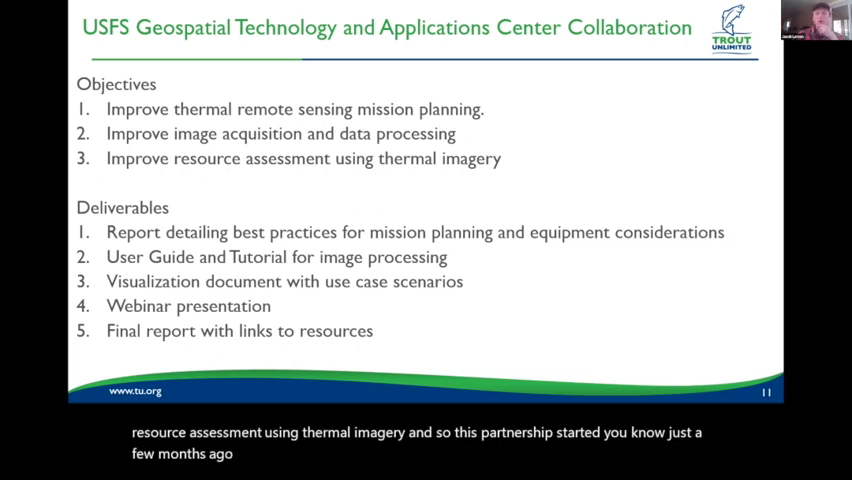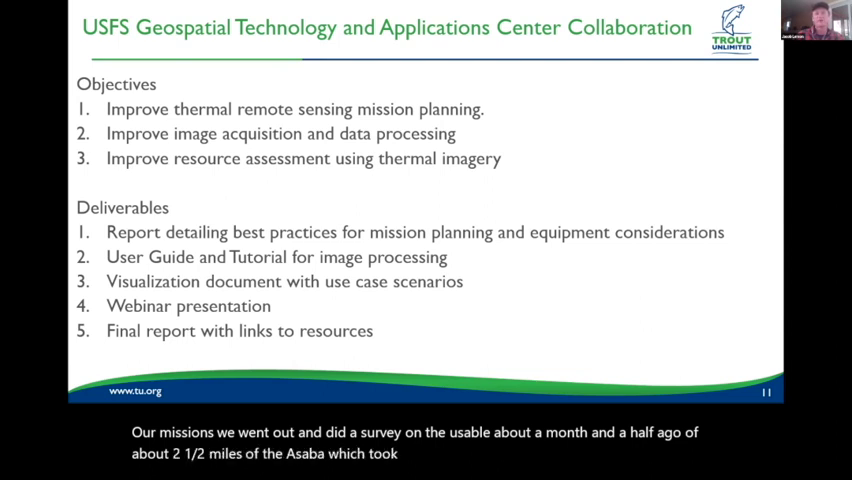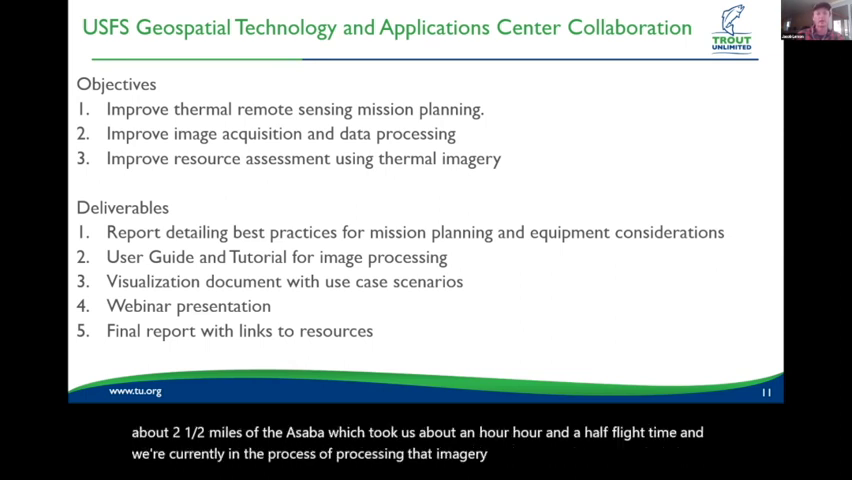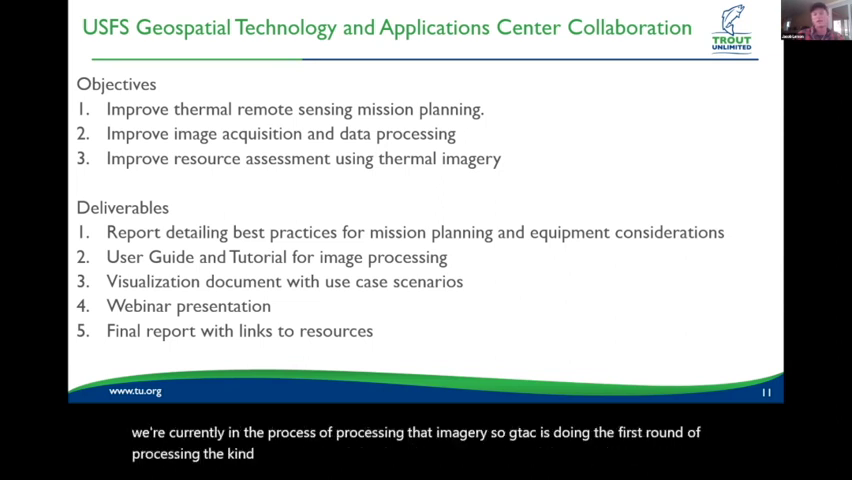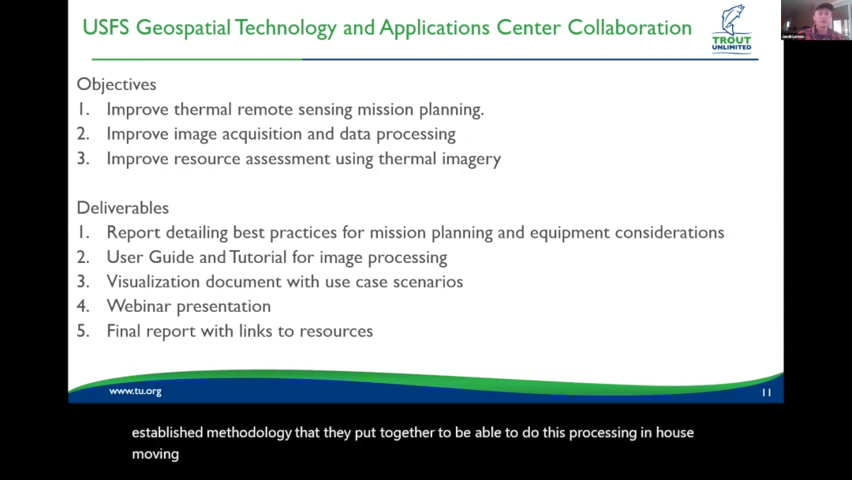What we've been doing is utilizing their expertise and collectively planning our missions. We went out and did a survey on the ensemble about a month and a half ago of about 2.5 miles of the ensemble, which took us about an hour and a half of flight time. We're currently in the process of processing that imagery. GTAC is doing the first round of processing to work through the methods, and then we'll be basically learning from the established methodology that they put together to be able to do this processing in-house moving forward. And actually, I think we'll be getting some of those results tomorrow.